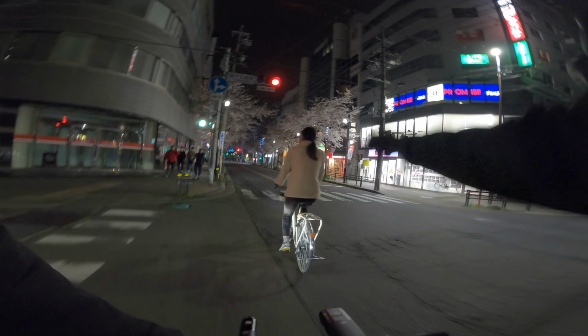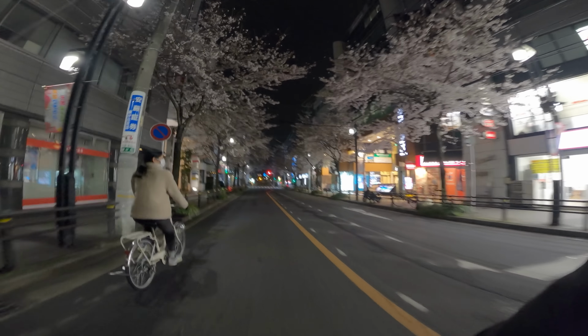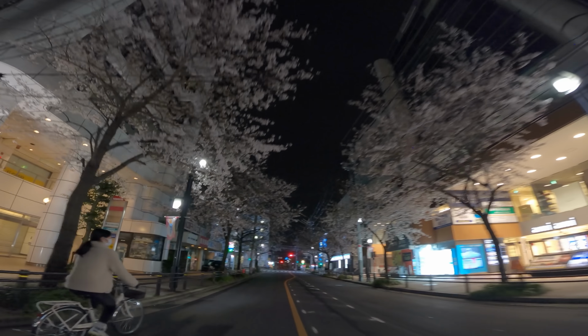And oh, here we go. This is a red light for cars, but a green light for pedestrians. It's a green light both ways, so you can cross in any direction. We can go on the main center of the road right now. Here we go. This is a nice shot.